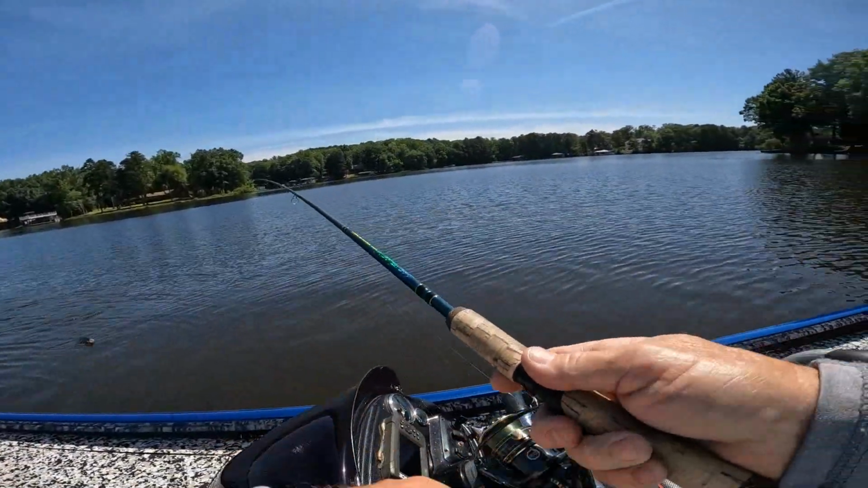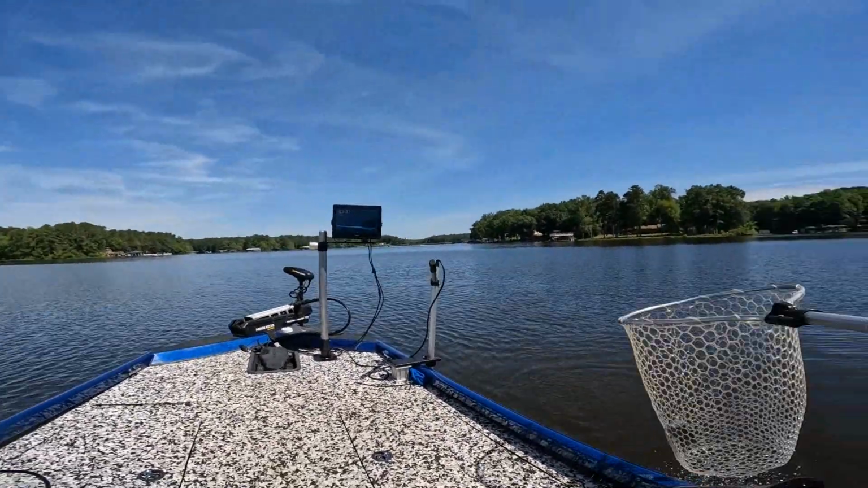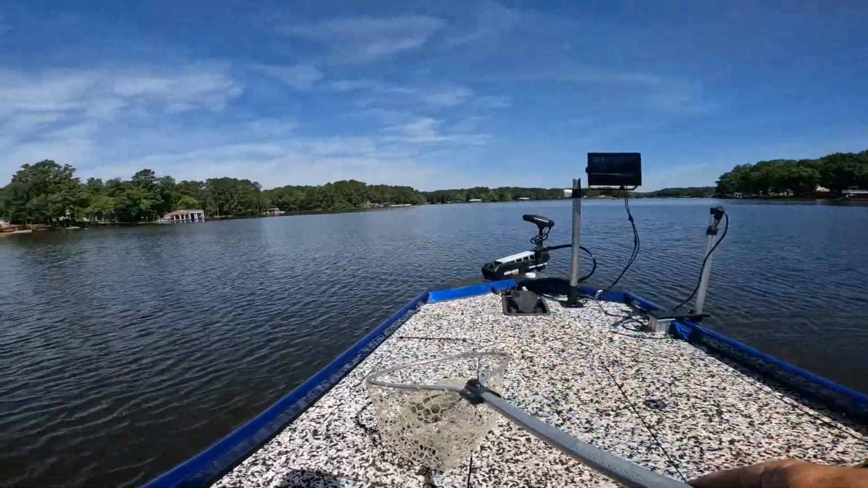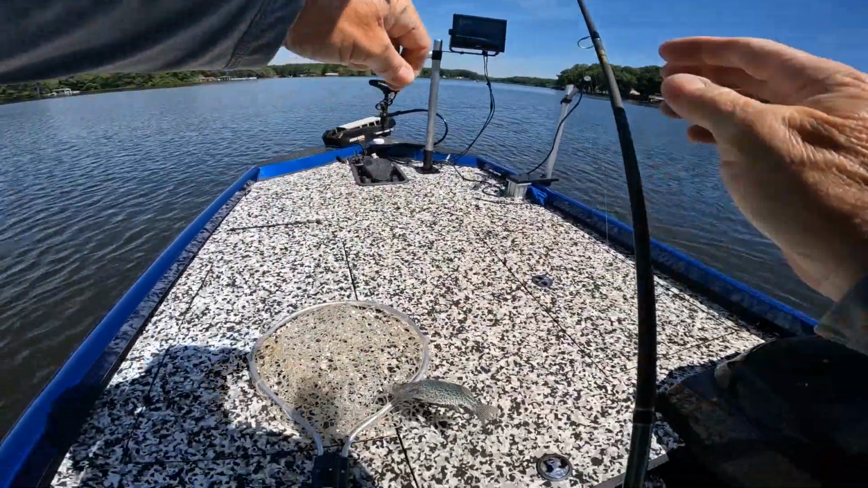Fishing. He jumped. He's part bass right there. Gotta love that. You know, I've caught some decent fish this morning. Well, the ones y'all are gonna see are decent fish. I've caught some babies too, but I've caught some decent fish.